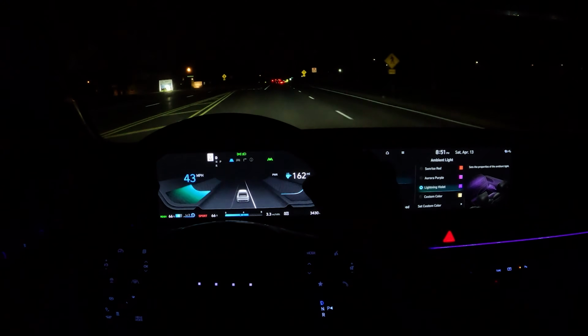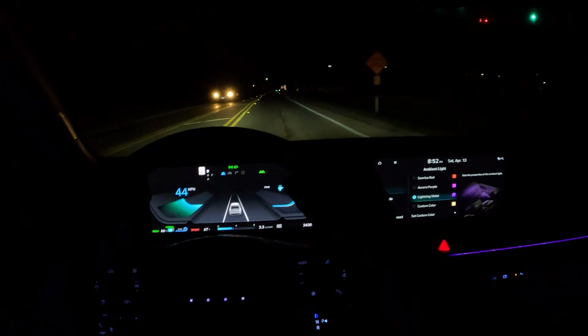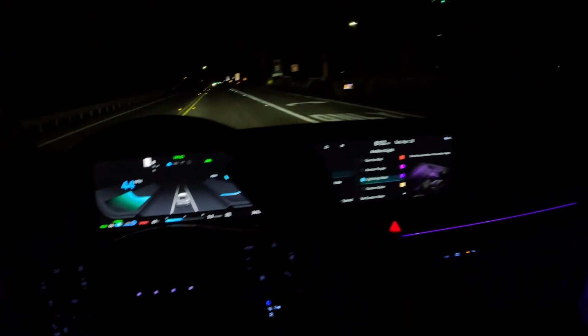So overall, guys, I've had this car for about a week and I've really enjoyed my time driving this car. But there it is, guys. I hope you enjoyed that video. I just wanted to show you this ambient lighting feature of this beautiful Ioniq 6.